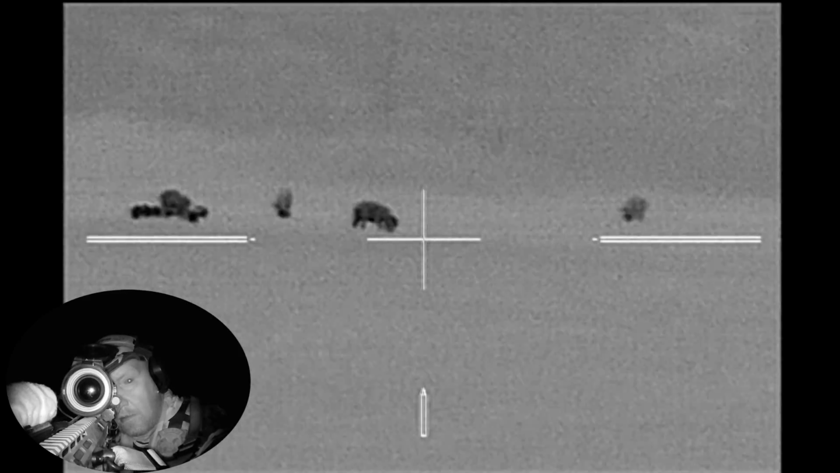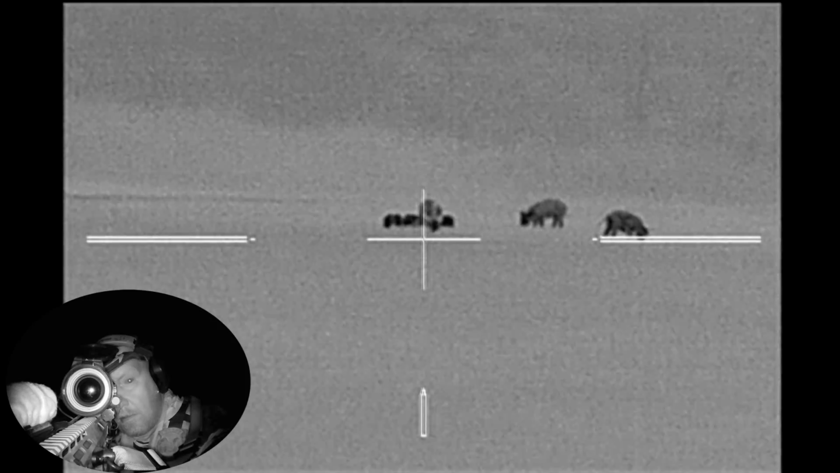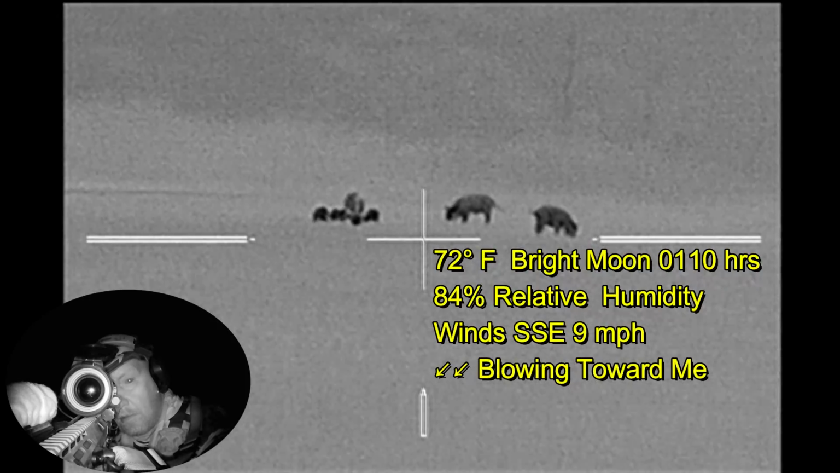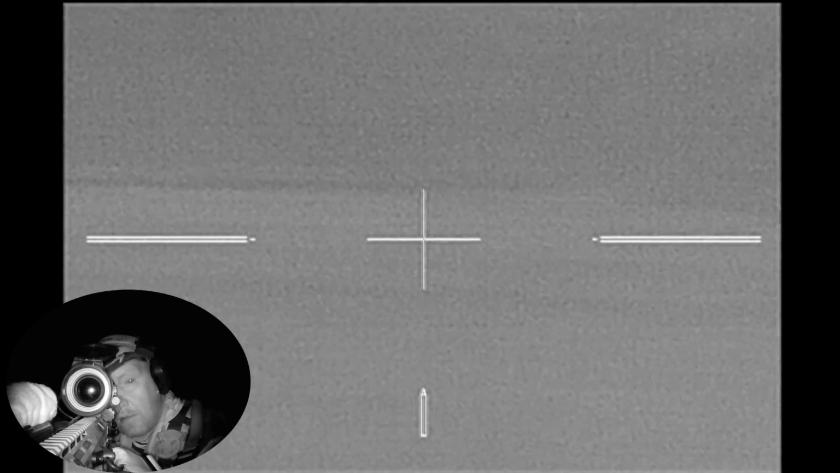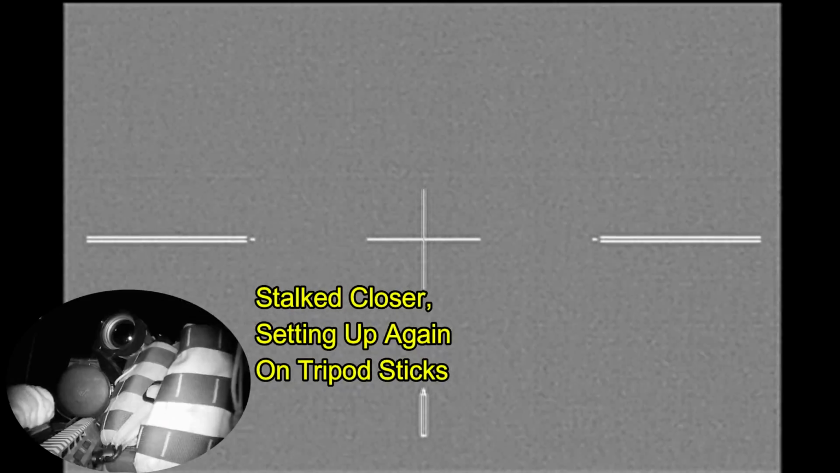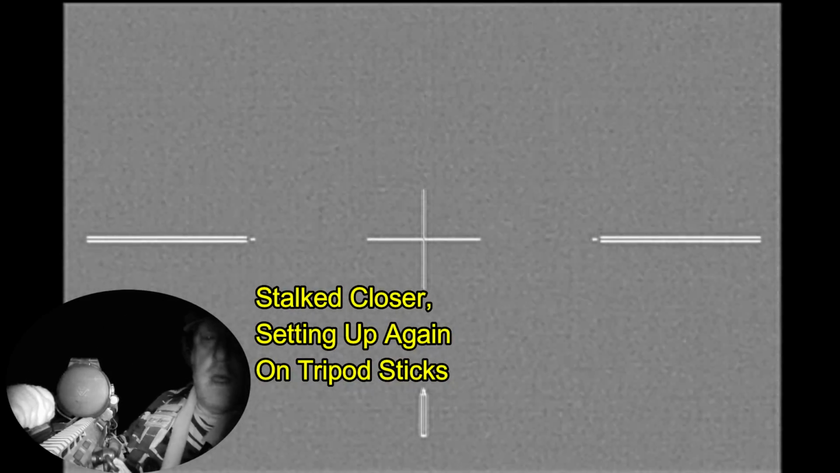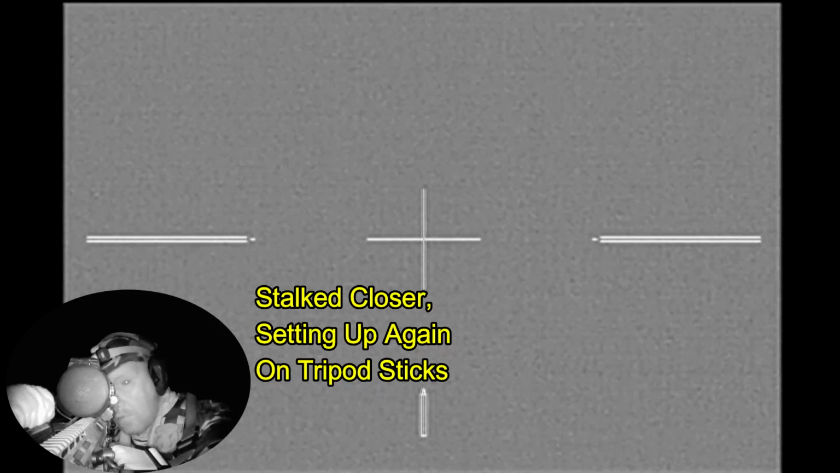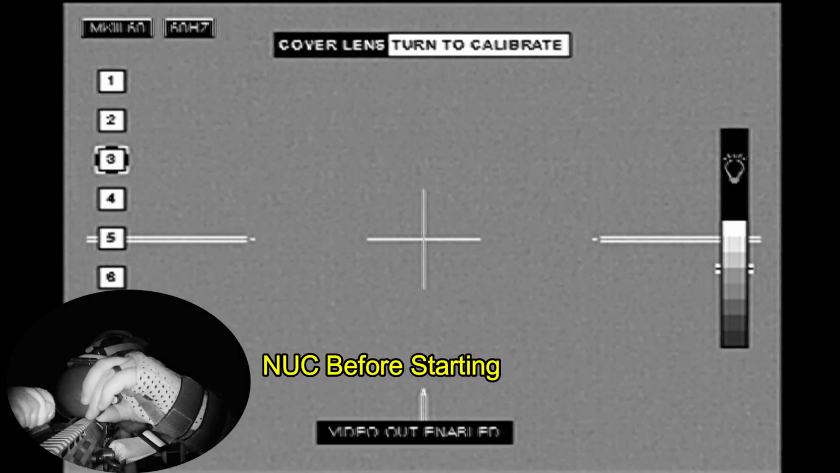And here I've moved up on the hogs. At this point the wind is in my favor, which is great, and I'm going to move off further to the left and be shooting directly into the wind when I get lined up. And here I've moved into position. I'm getting set up on my shooting sticks. One last nuke before I get started.